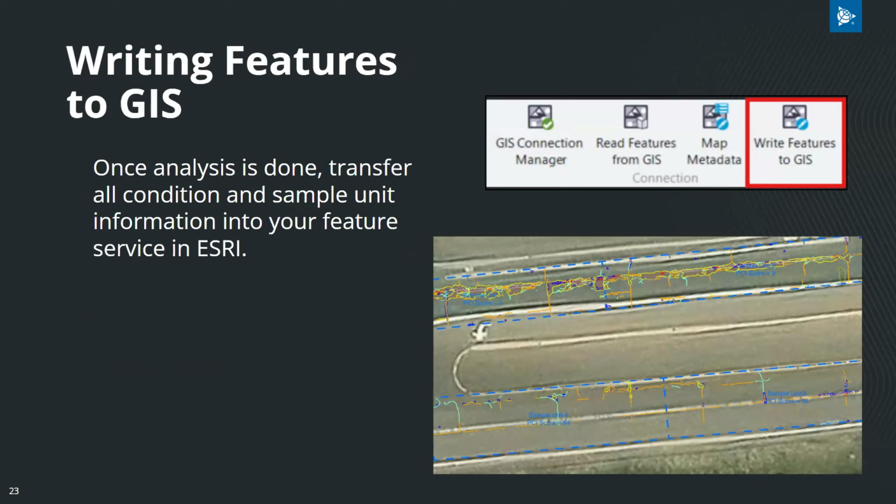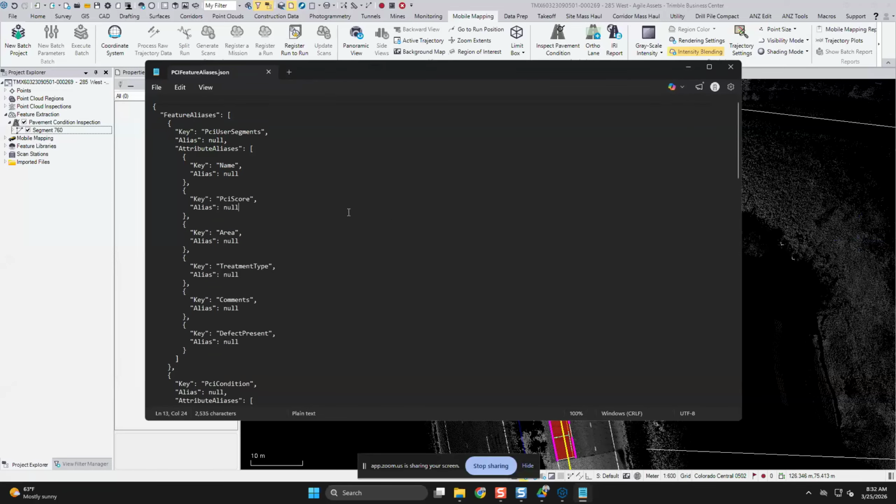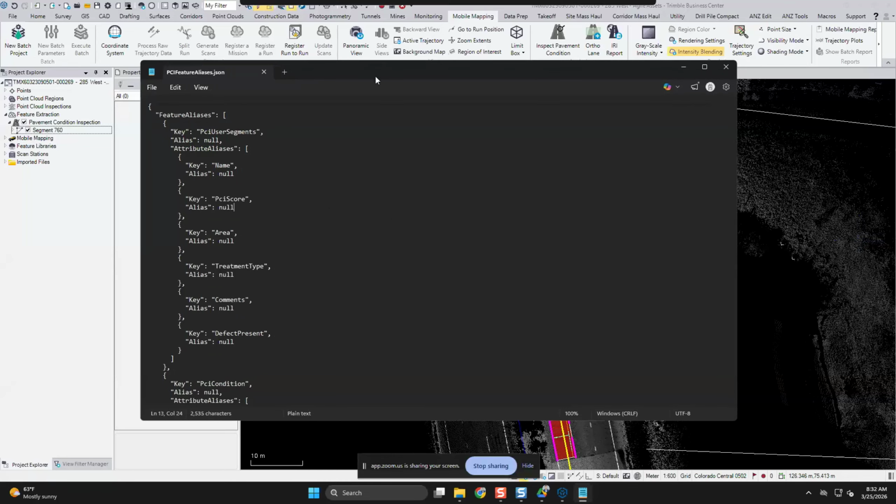All right, so I'll go over establishing an ESRI Feature Service Connection, reading features, and writing features. The first thing that's very important is the schema for the TBC project and ESRI Feature Service must match, otherwise you'll run into some pretty major issues. If you need to change the aliases to match those of the ESRI Feature Service, you can open up the PCI Features aliases JSON and then change these aliases as noted here. That will allow you to match the schema between the two.